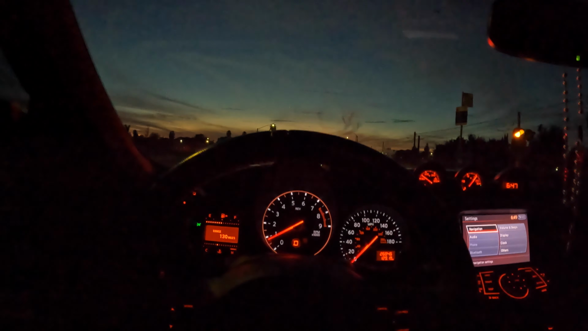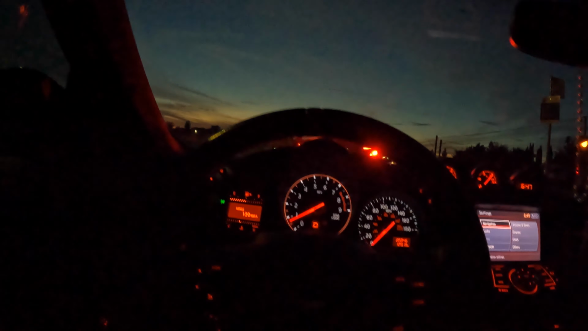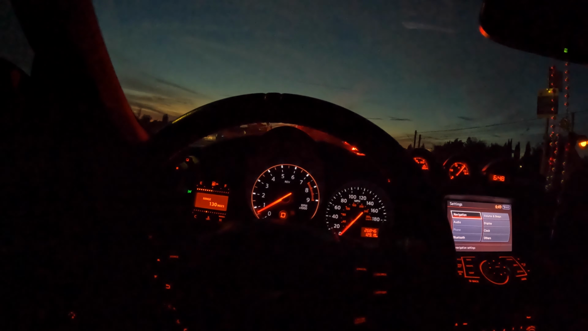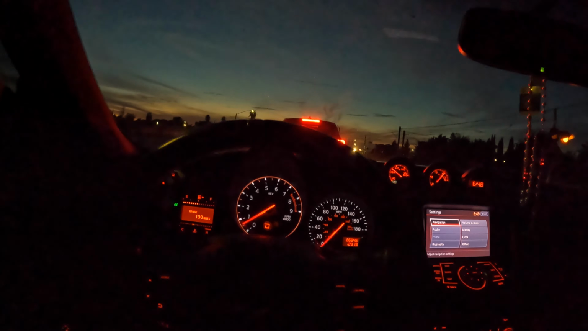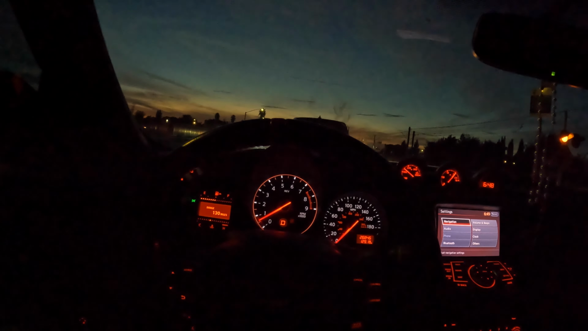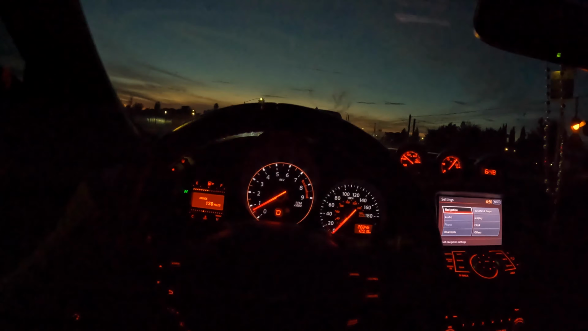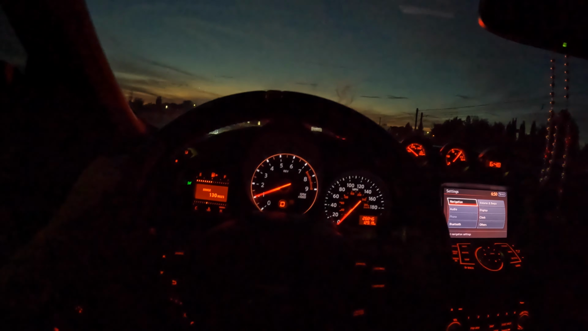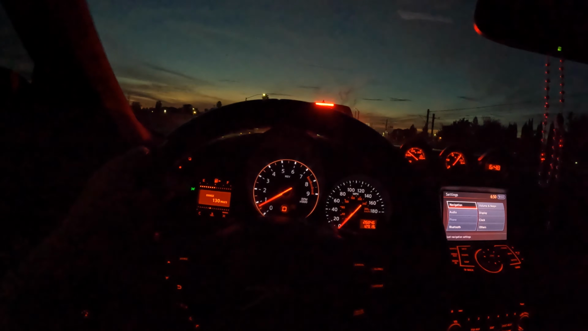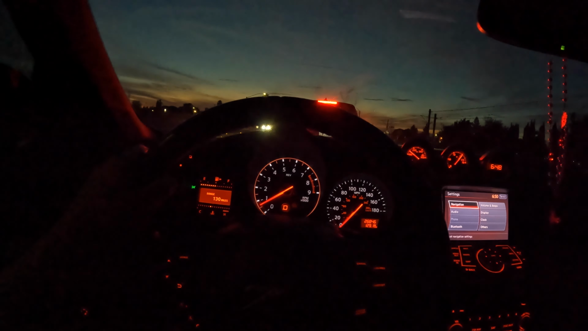The car handles amazingly. It doesn't really break traction, and that has to do with the Michelins that are on it. It has Pilot Sport 4S's, the same thing I have on the Vet, and these things grip like crazy, especially when they get warm.